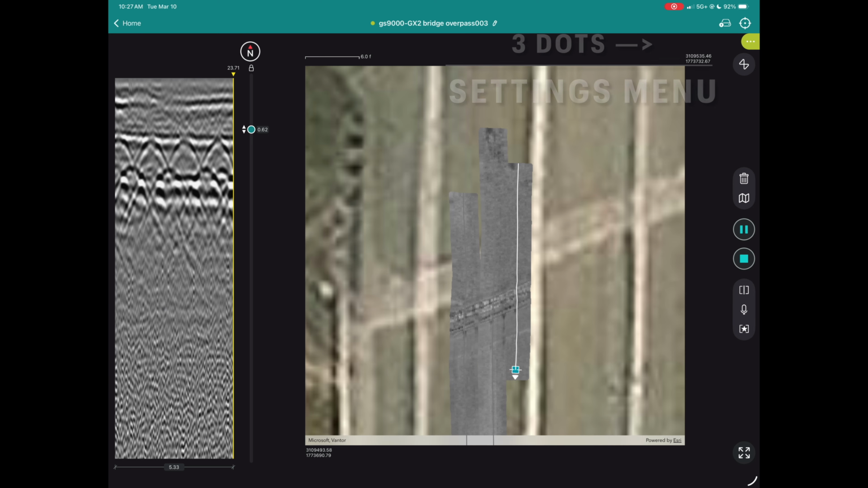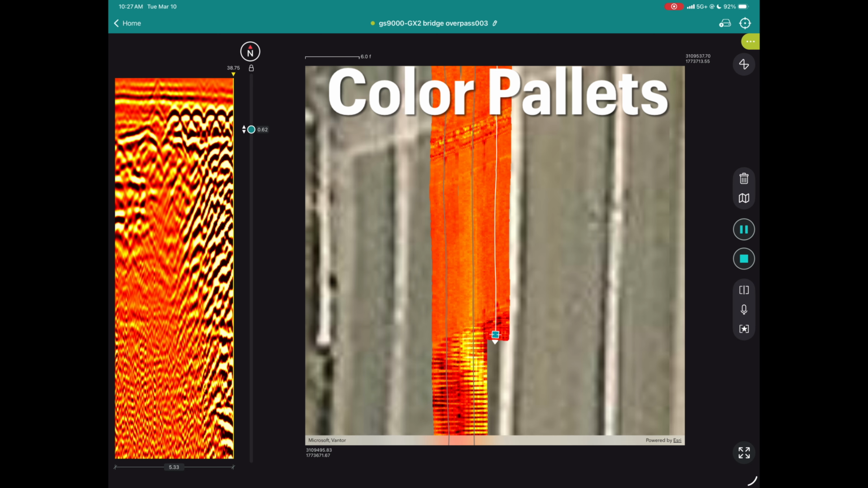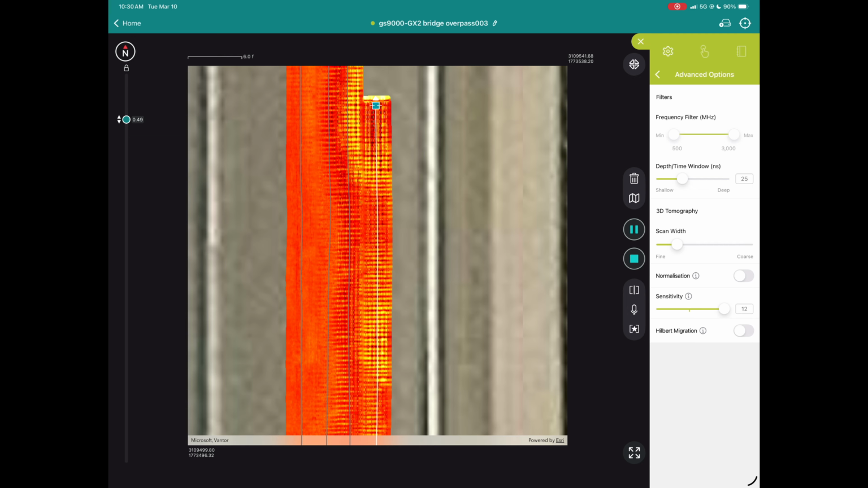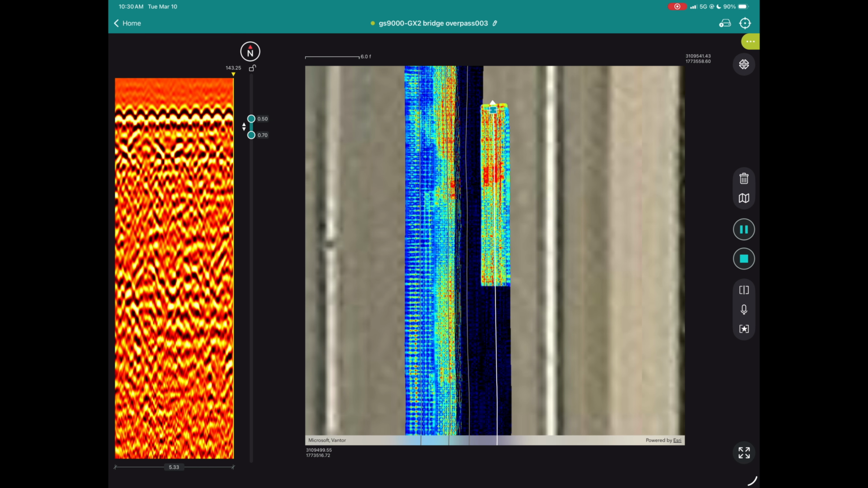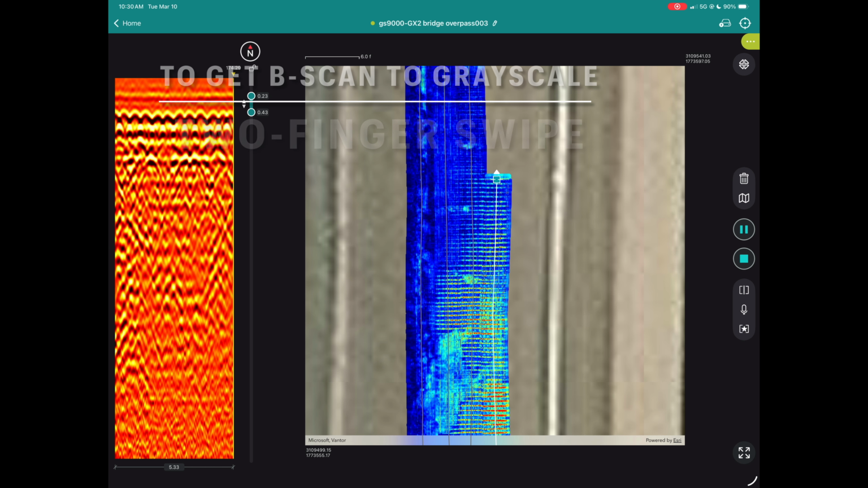Let's take a look at the settings menu. Opening up the settings menu, then going down to advanced options, will open up the Hilbert migration. We can take the slider on the left to shallower as well as deeper and open up the time window a little bit more.